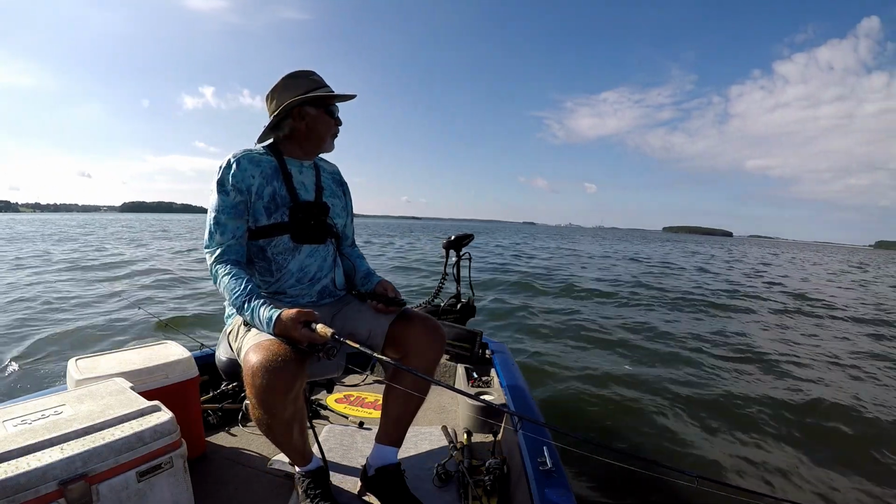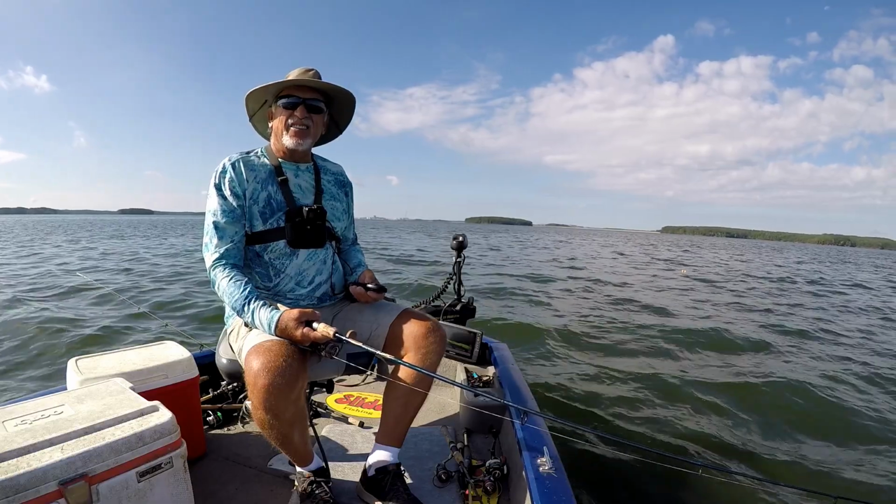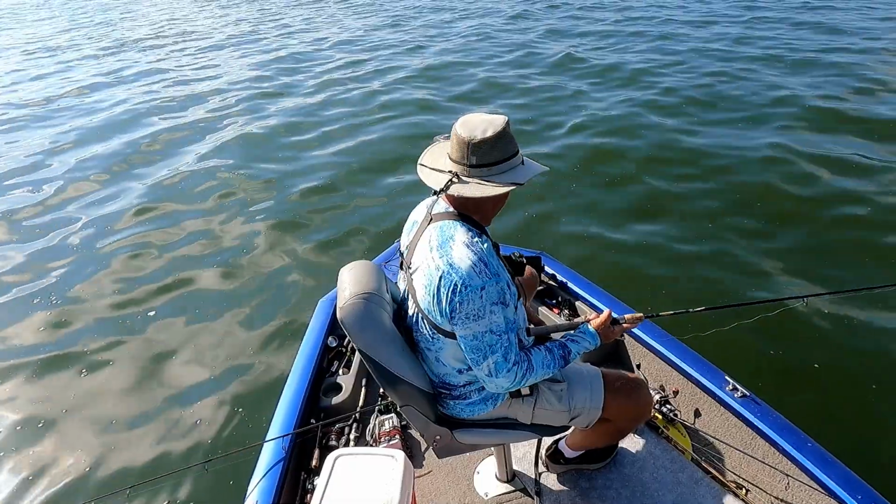Went about 30 foot of water on the side of a drop. And there's a little something down there. Just a little something. Ain't much. Might be a little deeper than I am. Go a little deeper.